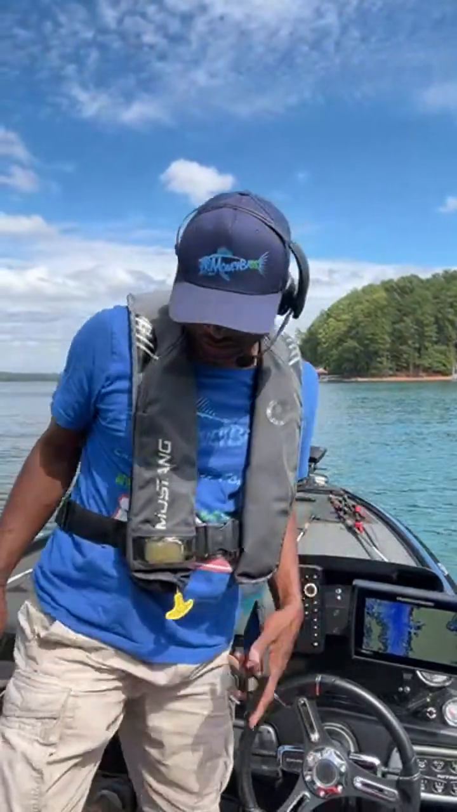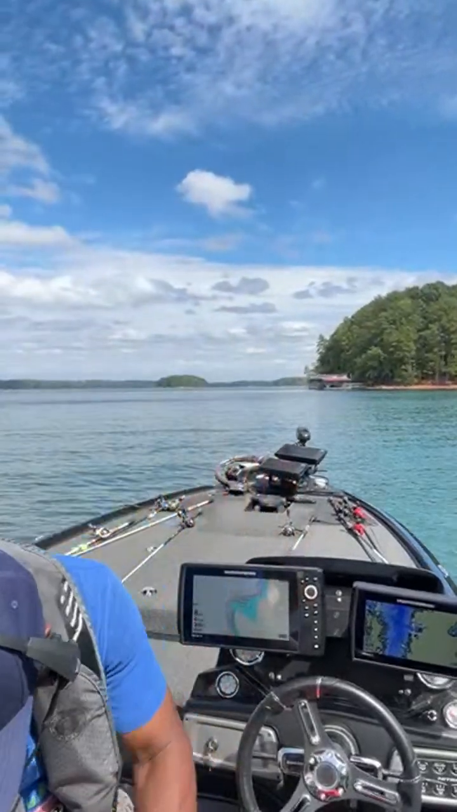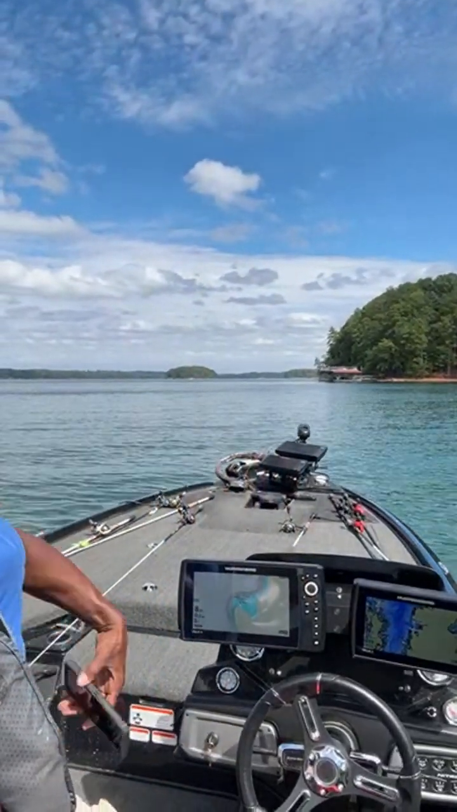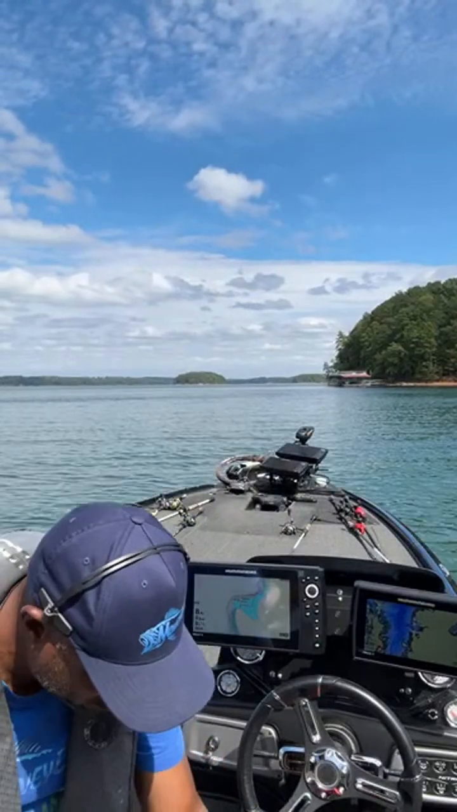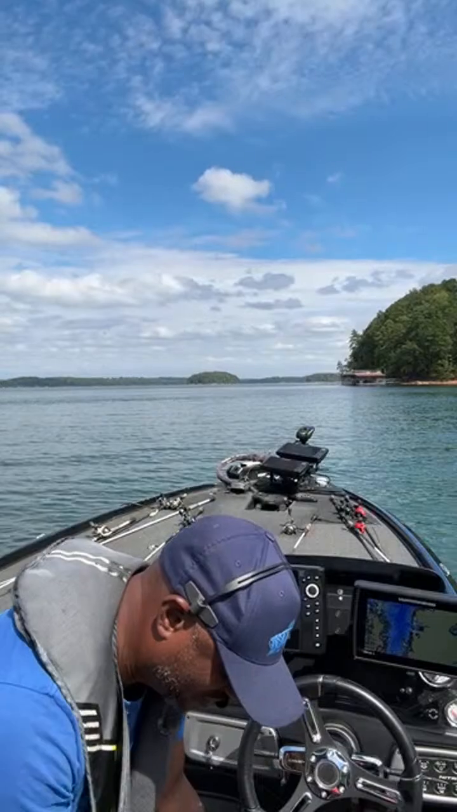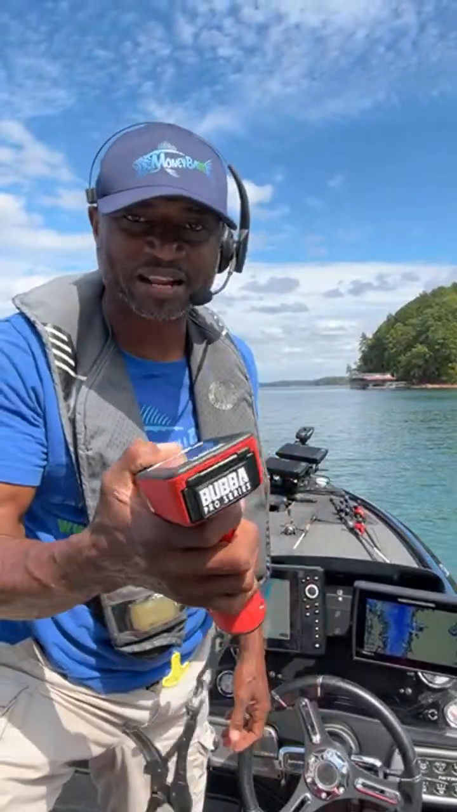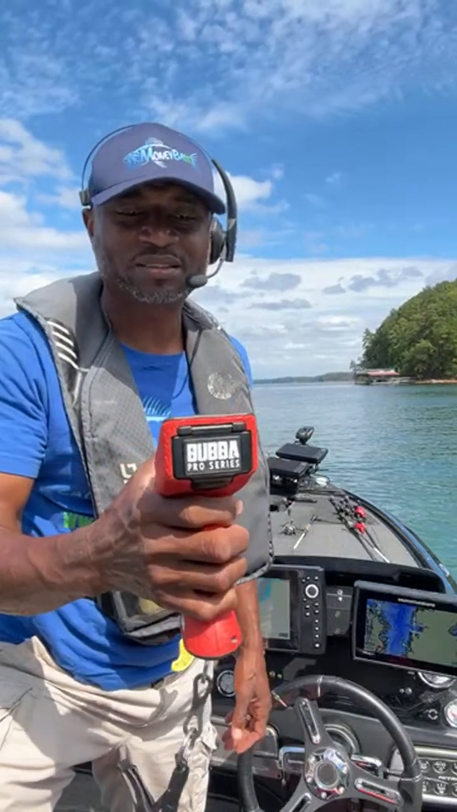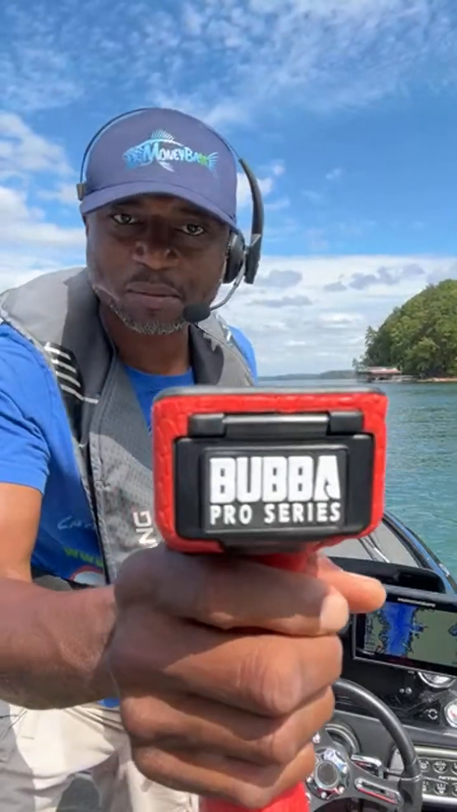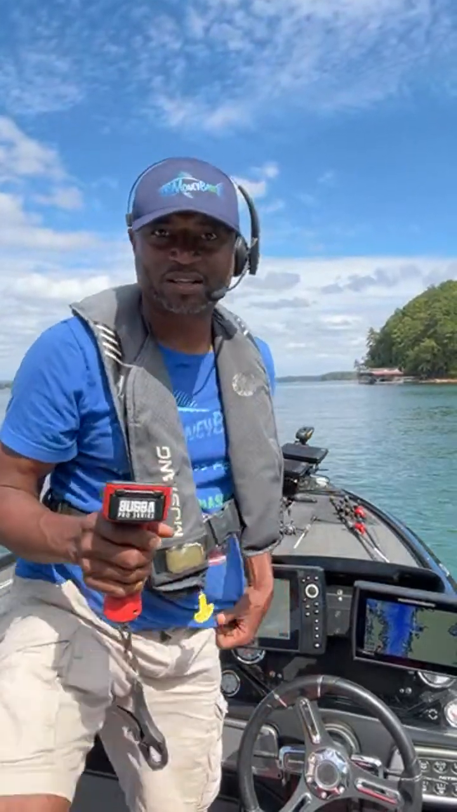All right, so here we go. Everybody has locked in their weights, and I need somebody to go back in and find the weights for me and let me know who is going to get it right. I think somebody in the chat is going to have the exact number. So this is the official Bubba scale. You see that right there, Bubba Pro Series. So you know it has to be official.